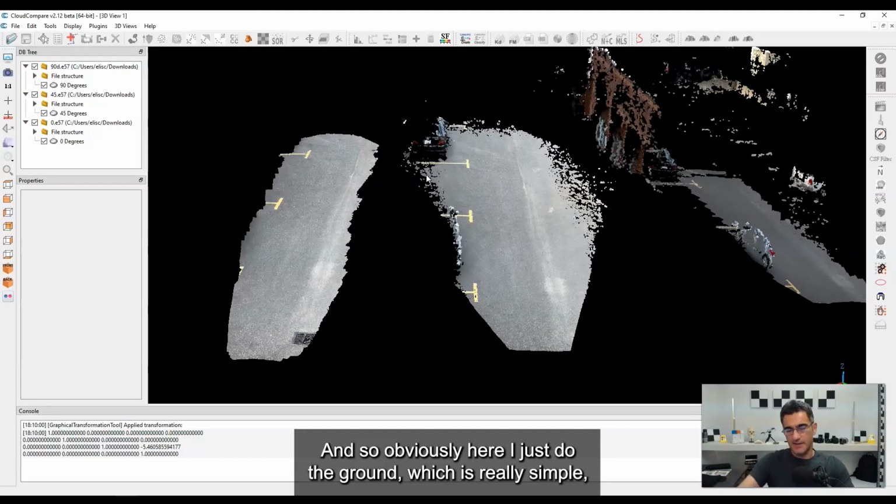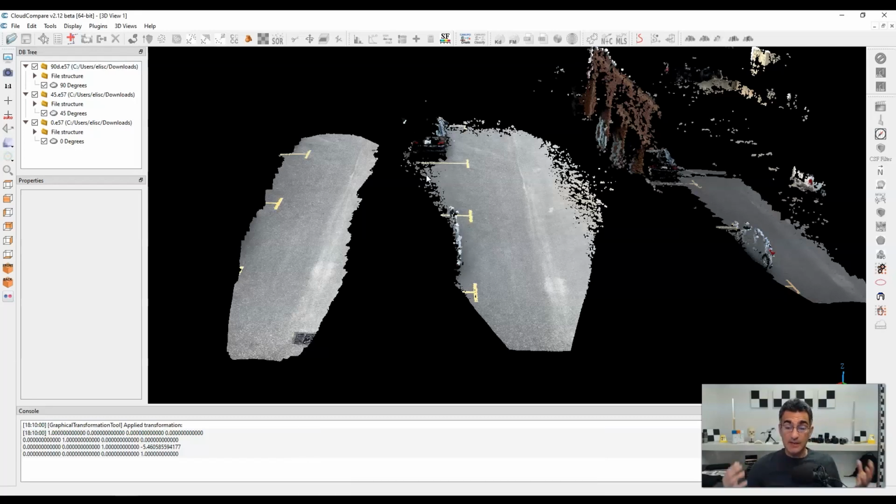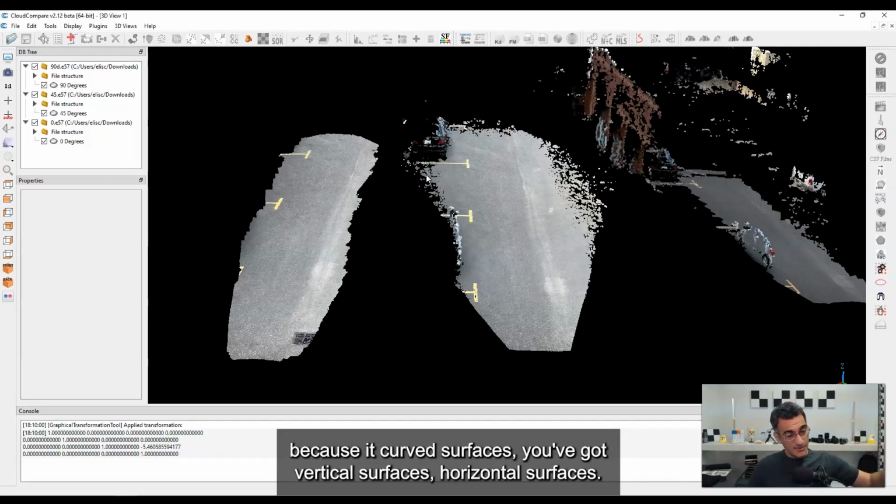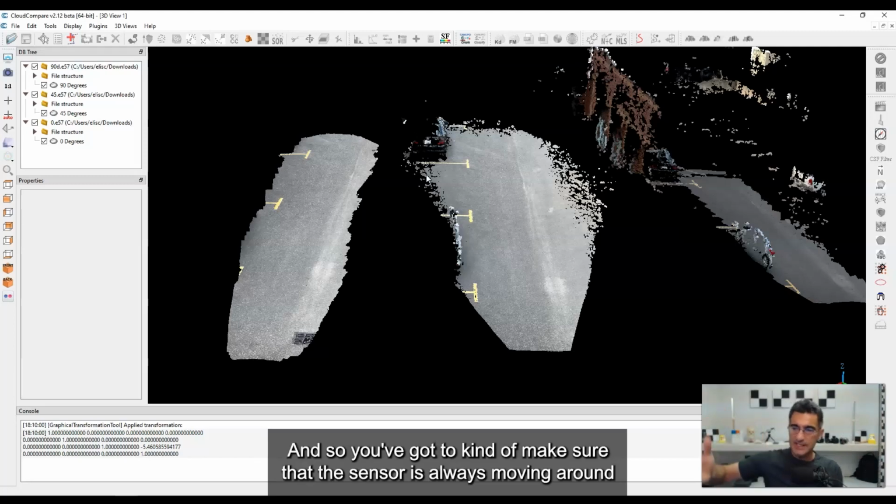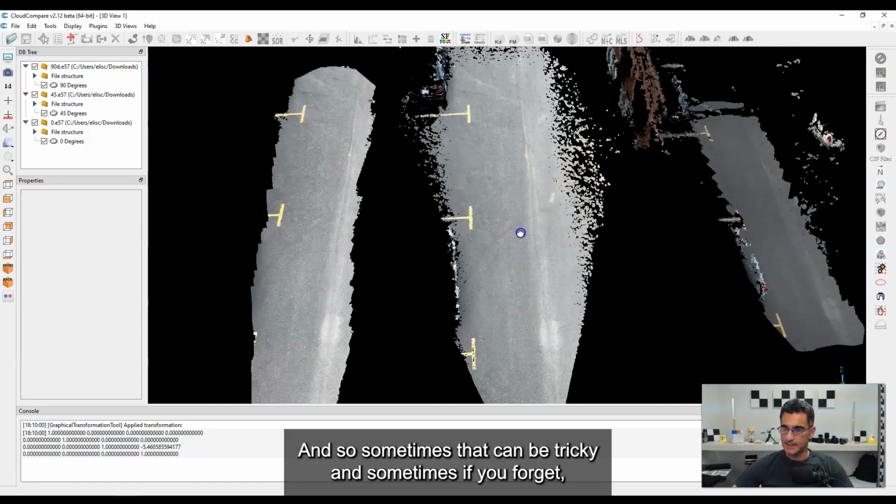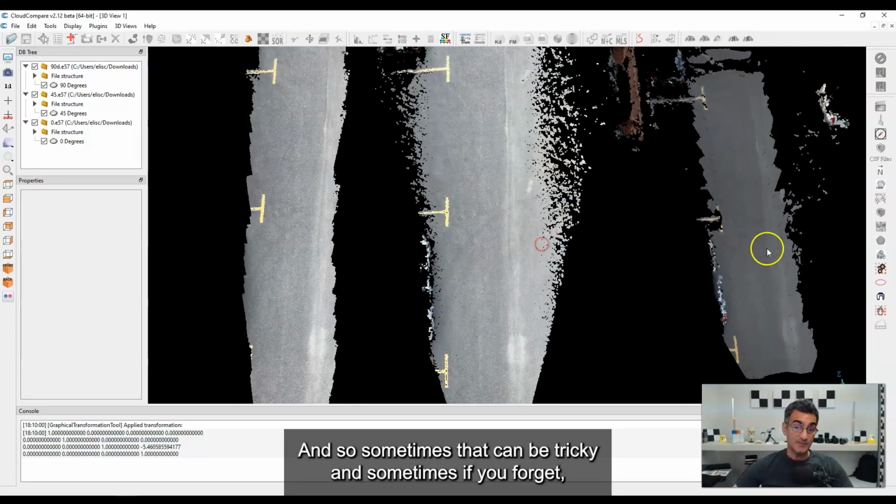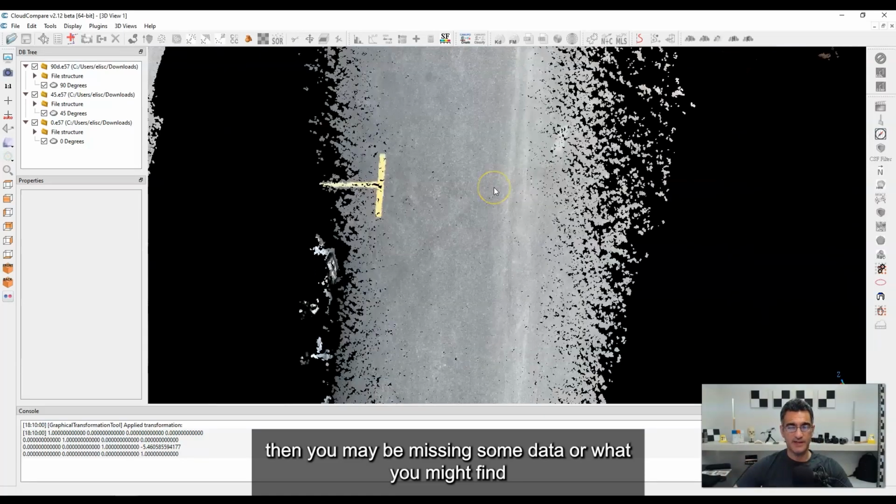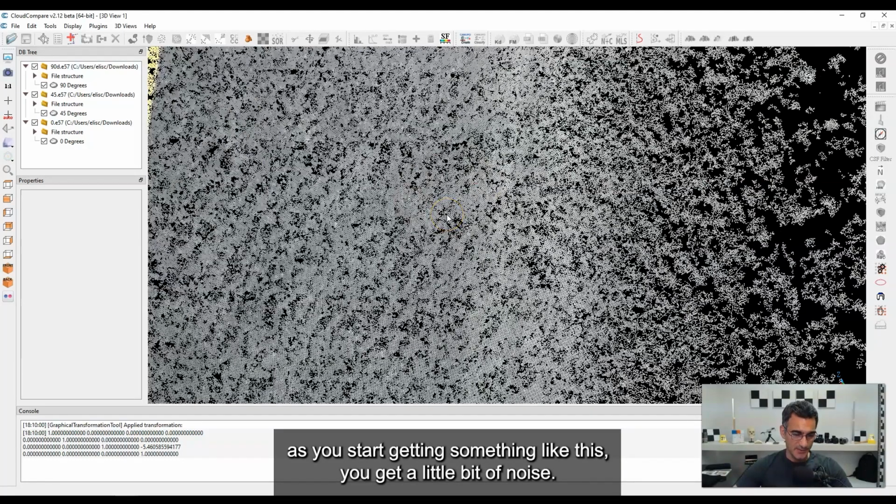And so obviously here I just did the ground, which was really simple, but you can find yourself in an environment where you have a lot of different surfaces. And a car is a really typical example because you get curved surfaces, you've got vertical surfaces, horizontal surfaces. And so you've got to make sure that the sensor is always moving around and trying to get perpendicular to all of those surfaces. And so sometimes that can be tricky, and sometimes if you forget, then you may be missing some data, or what you might find as you start getting something like this, you get a little bit of noise.